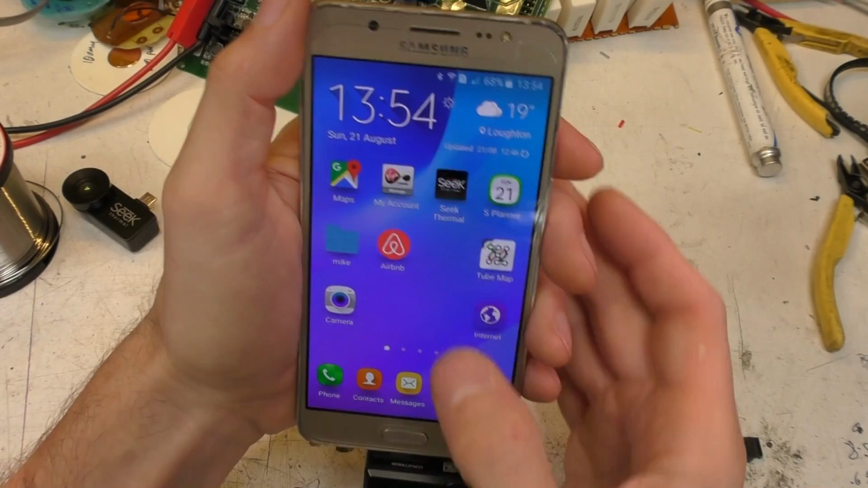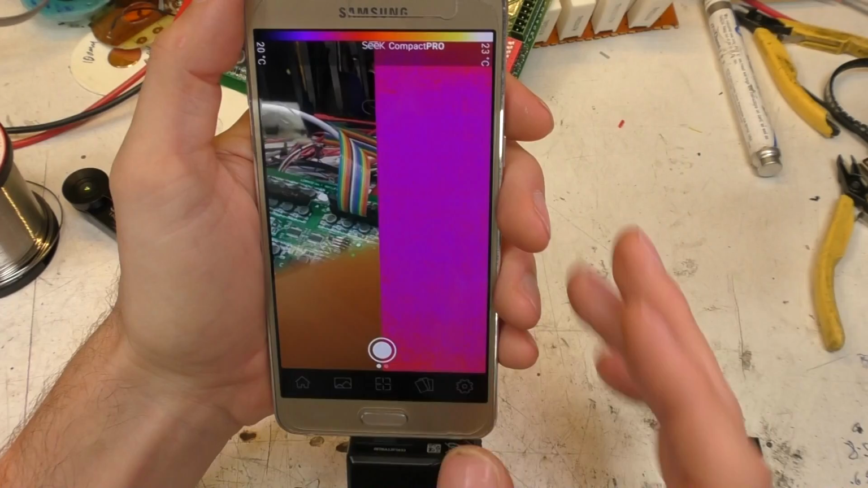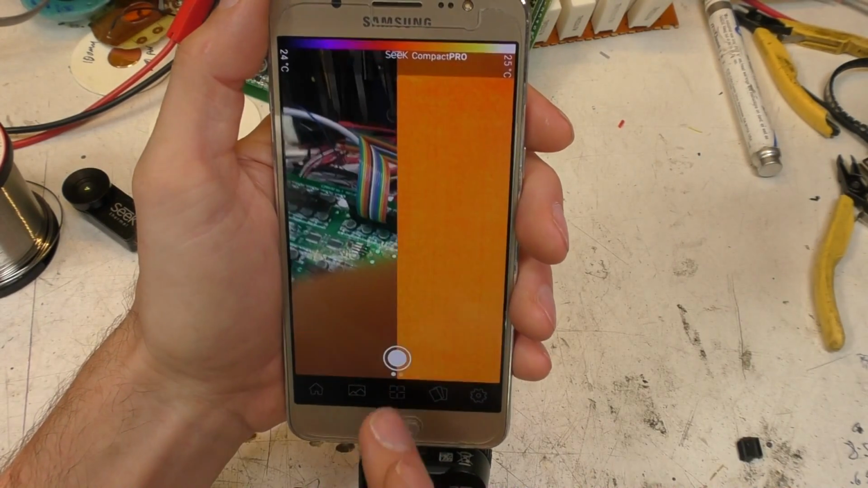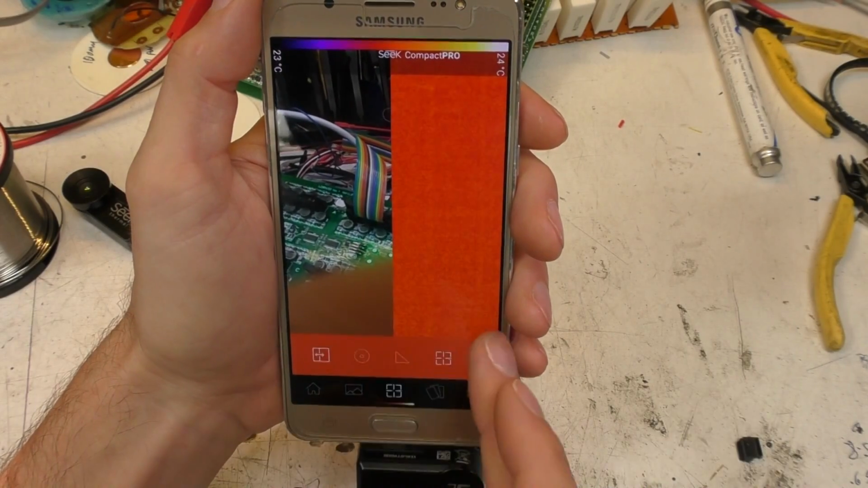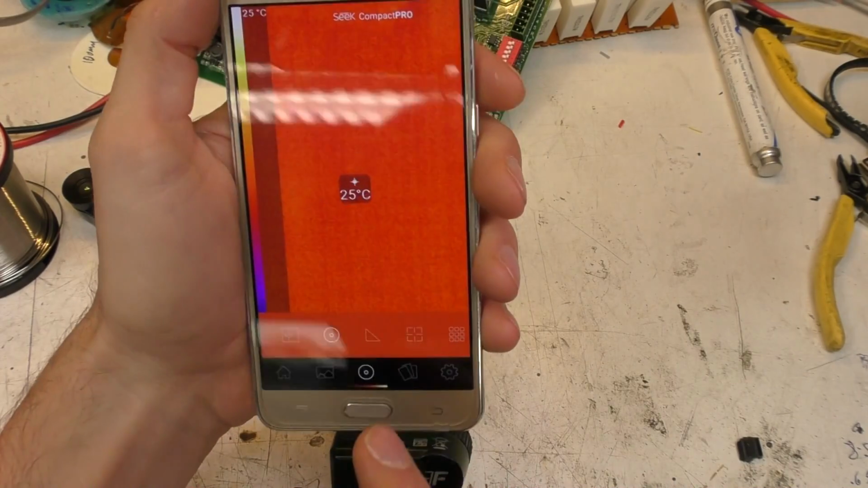So I don't know if that's a hardware issue or some problem with the app, but it seems to just sort of disconnect USB. But it seems to go back to the settings pretty much wherever you are. It seems to generally go back to where you were. So it's an annoyance, but not a major deal. So this is, if we turn that off, it's a bit irritating.